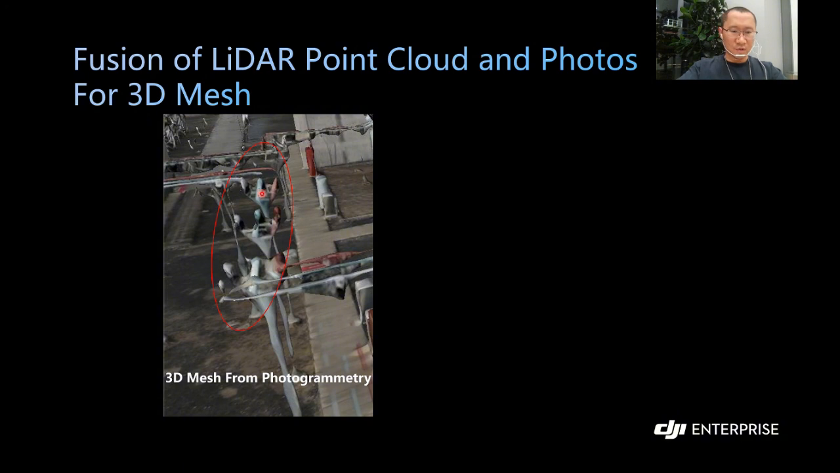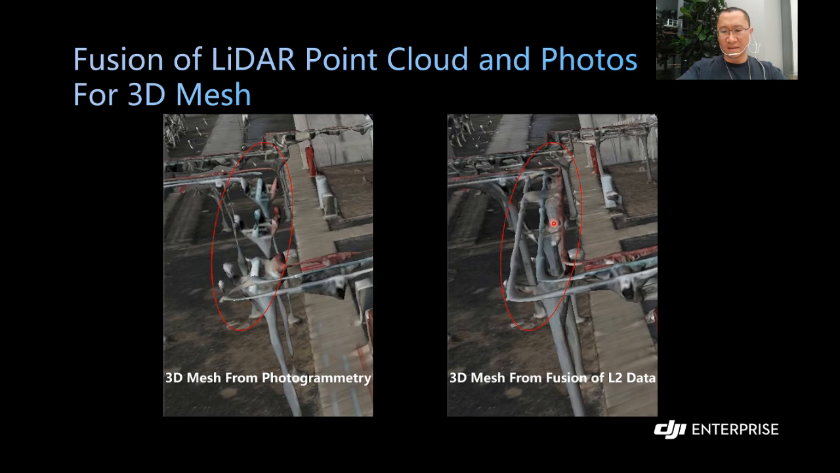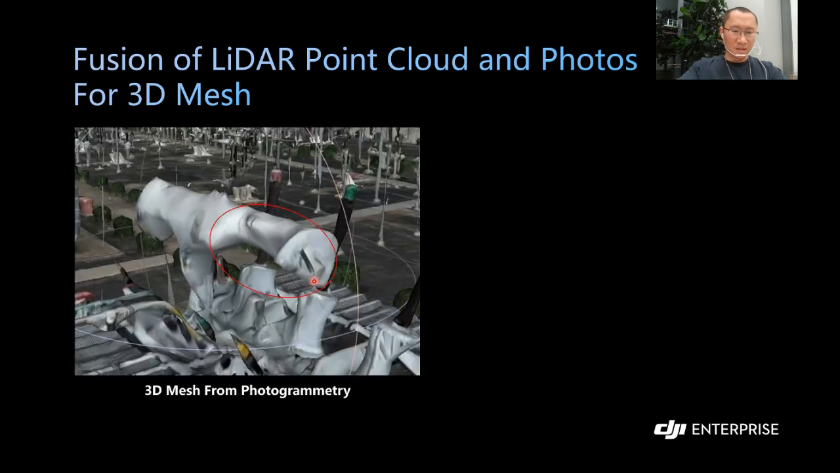You can see these three pipelines are totally missing and failed in the photogrammetry workflow, but are well captured and generated in the fusion workflow. And there's another structure you can see in the photogrammetry workflow that is totally deformed and blurred.